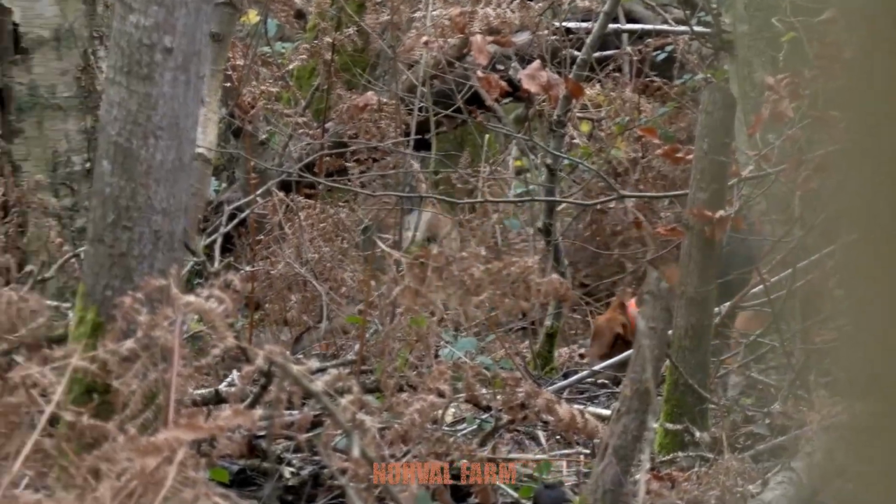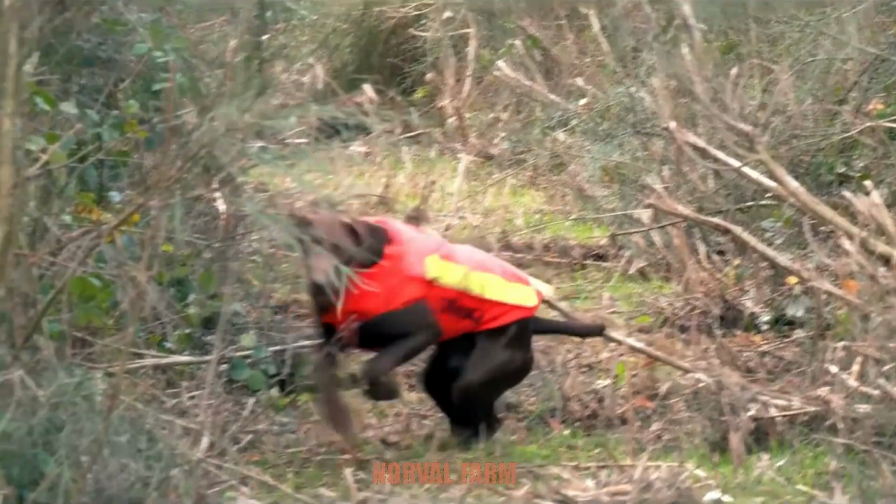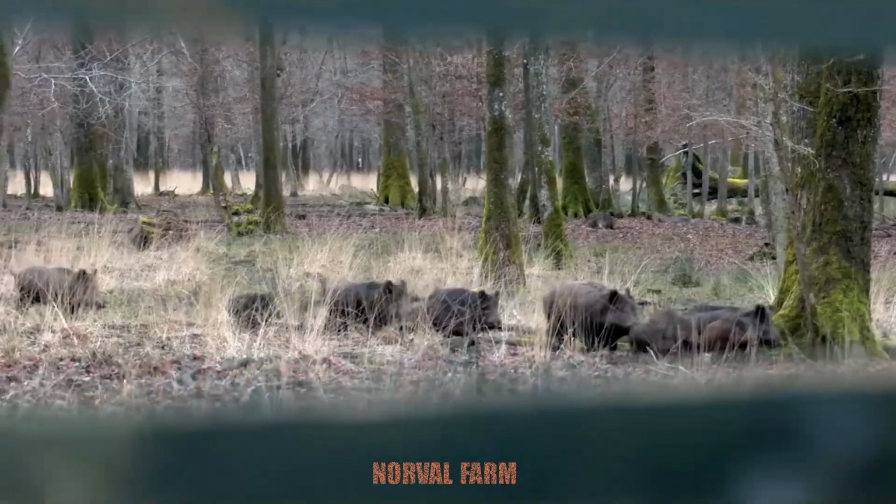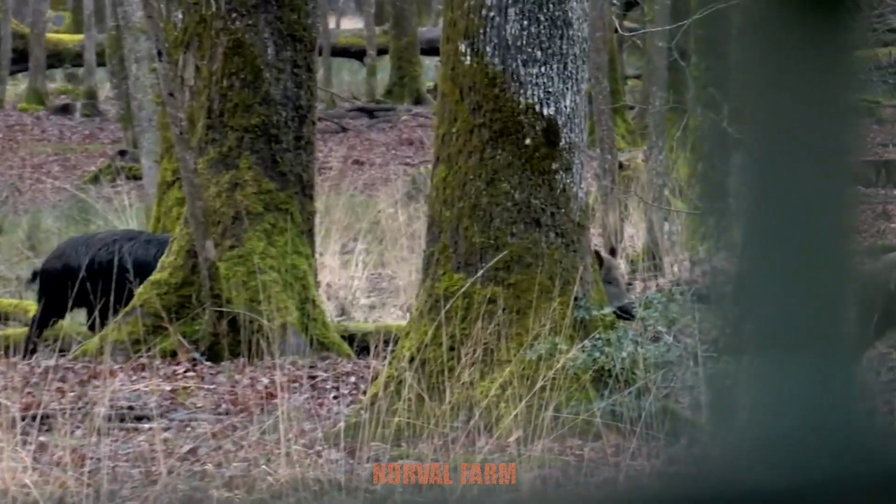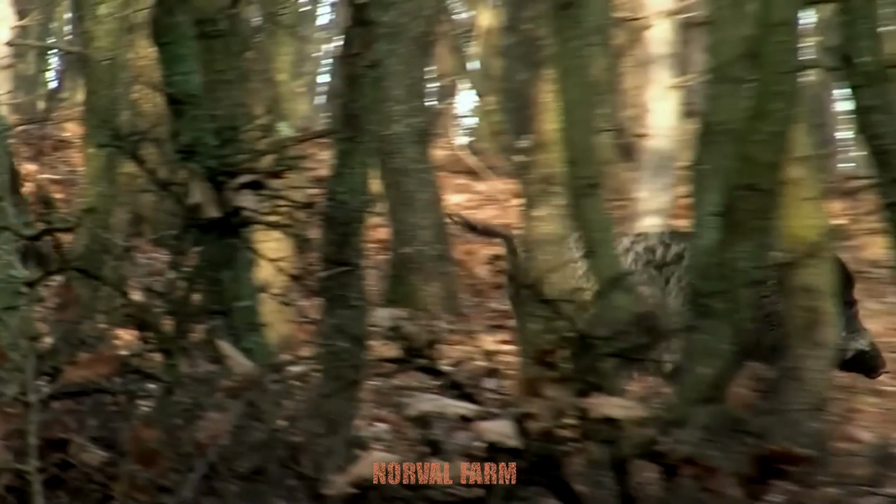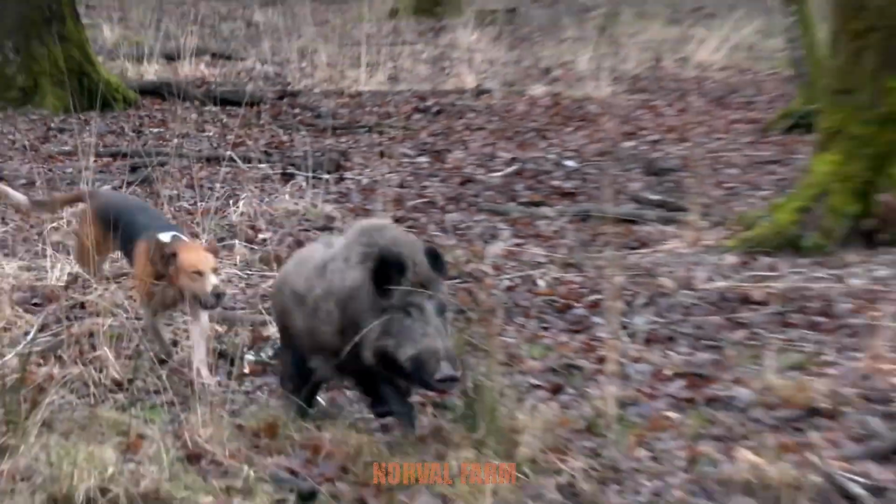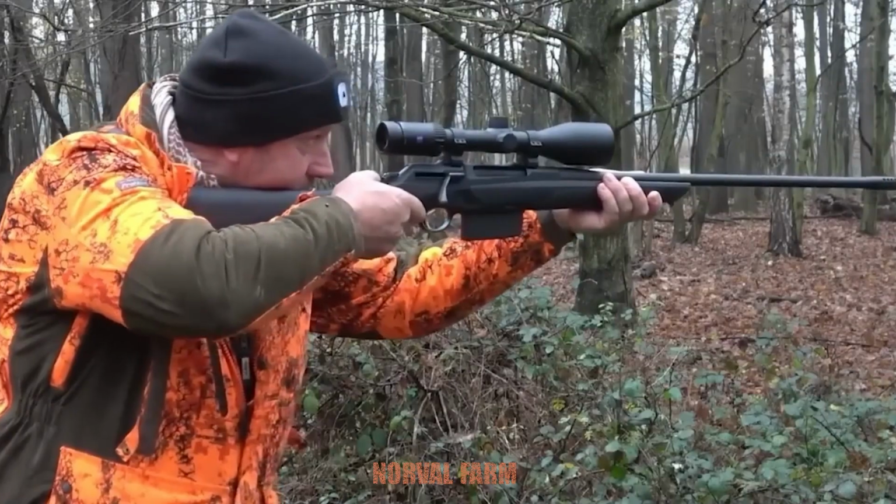The gunshot shattered the silence, sending the surrounding wild boars into chaos. The frantic barking of hunting dogs signaled the presence of other prey. As expected, a group of wild boars was hiding, hoping to evade my rifle. Without hesitation, I swiftly raised my gun and locked on the target. A clean shot rang out, and the lead boar was hit, collapsing in the middle of the forest without making a sound.